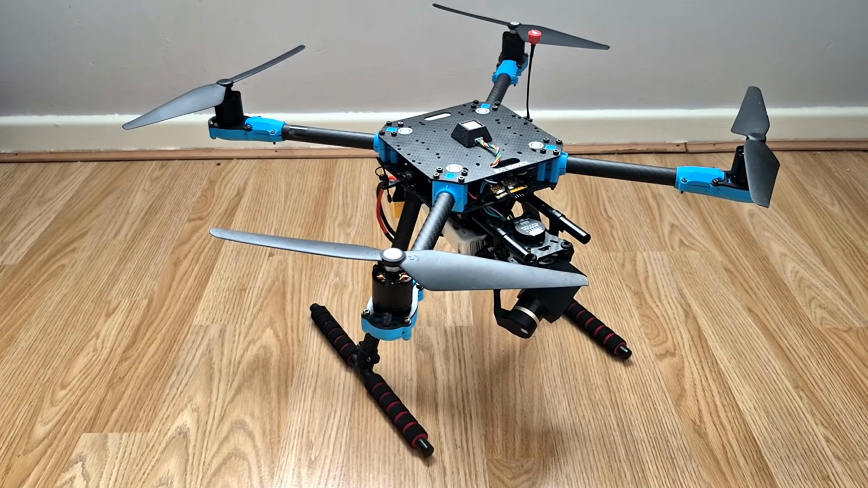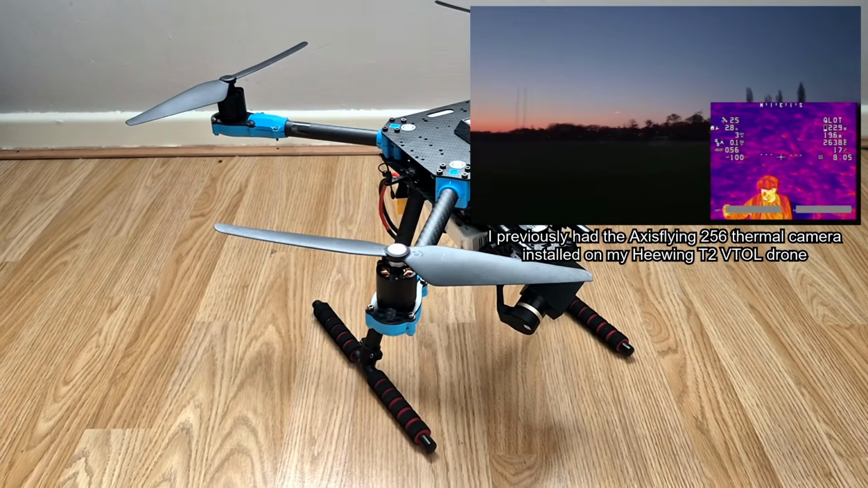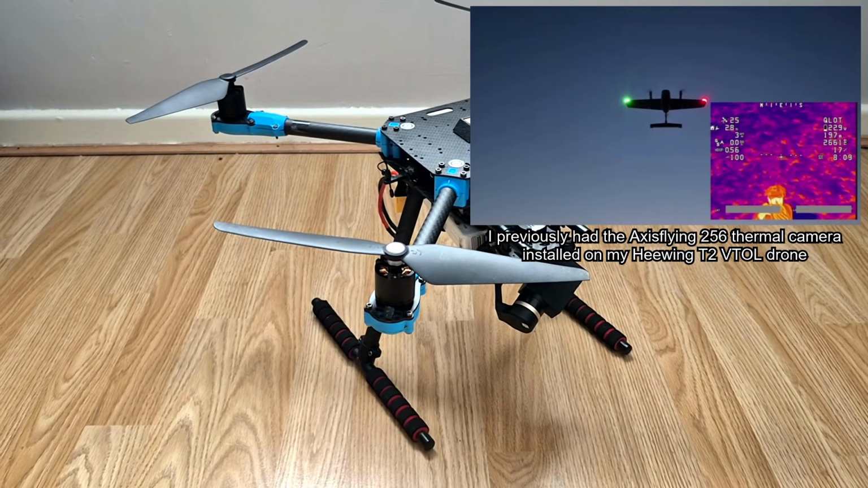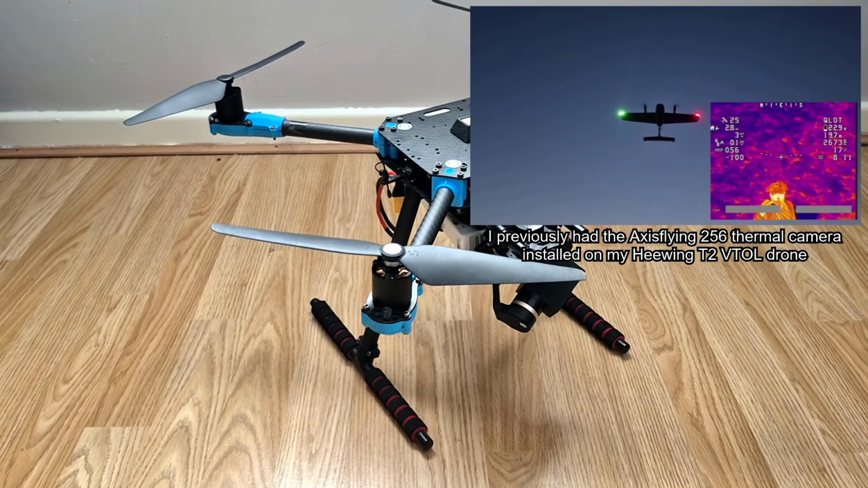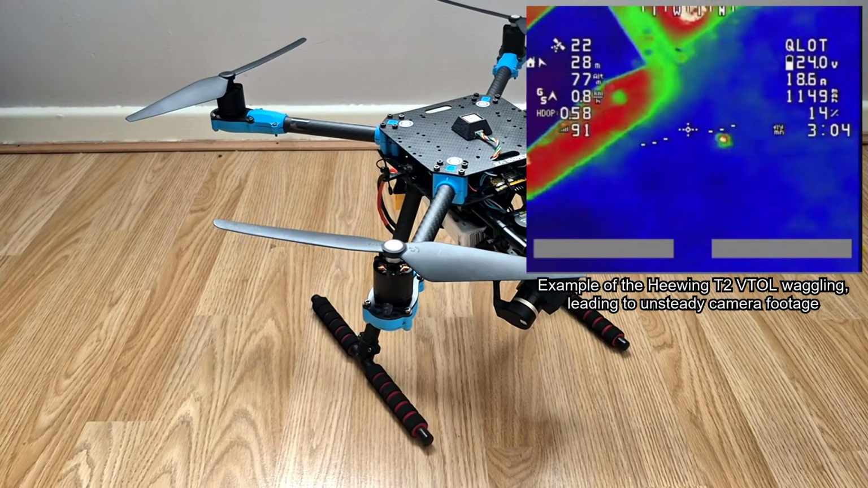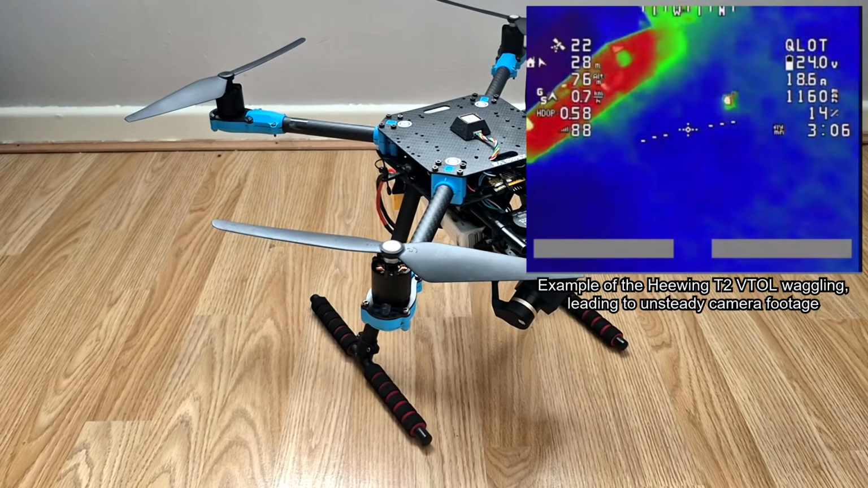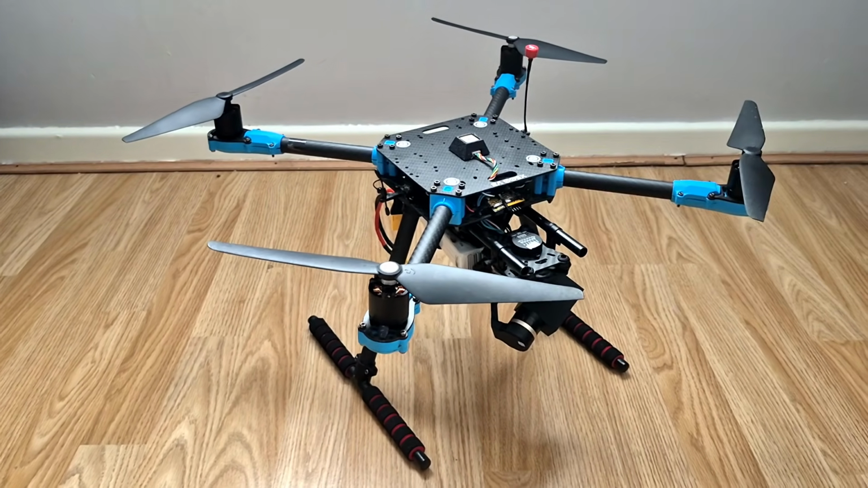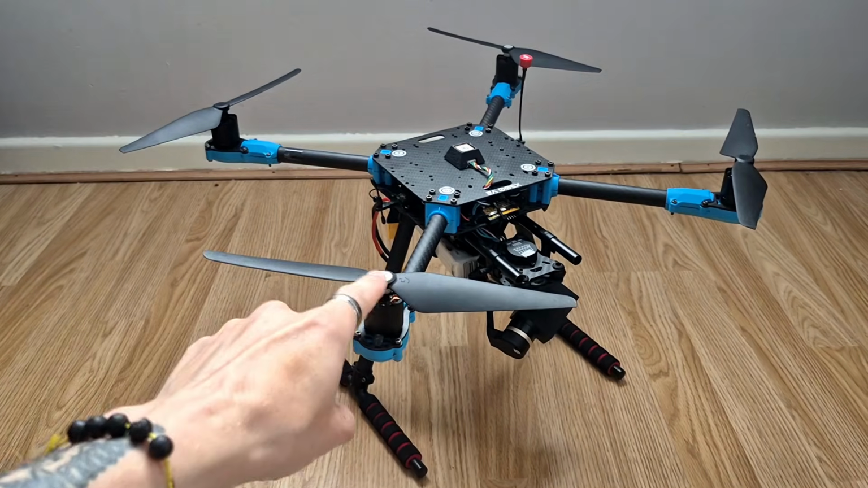Now, because I'm primarily a fixed-wing drone pilot, much of the testing I've done on those cameras so far was whilst they're installed on some of my fixed-wing drones, and this did work okay. However, those types of drones aren't really suitable for aerial cinematography, and that's just because they aren't especially stable platforms. They tend to move around a lot in the wind, making it hard to keep the camera aimed where you want it. It's therefore for that reason that I've decided to build this.